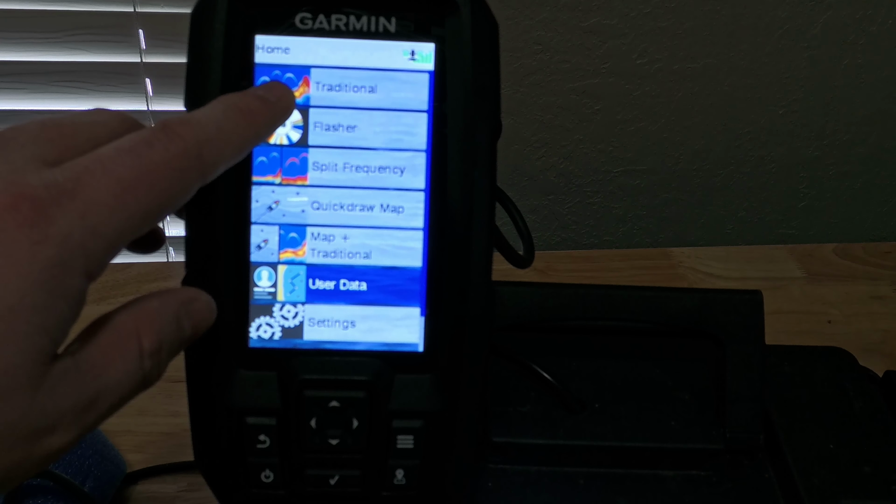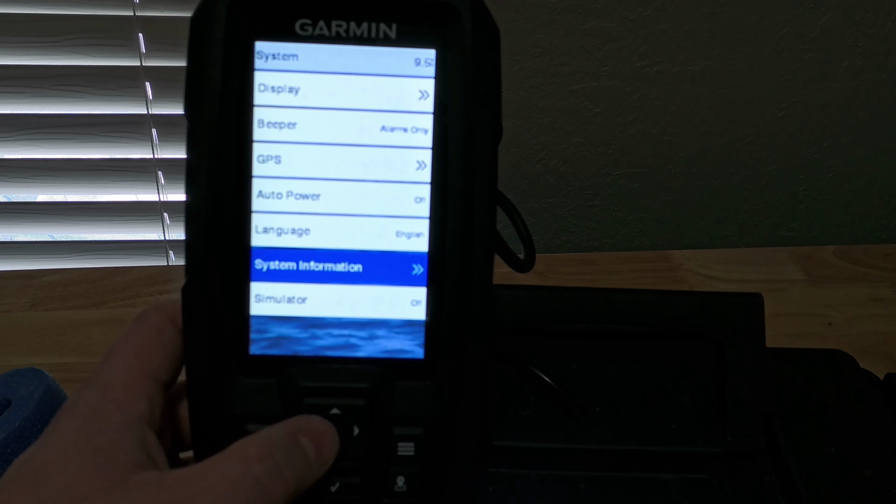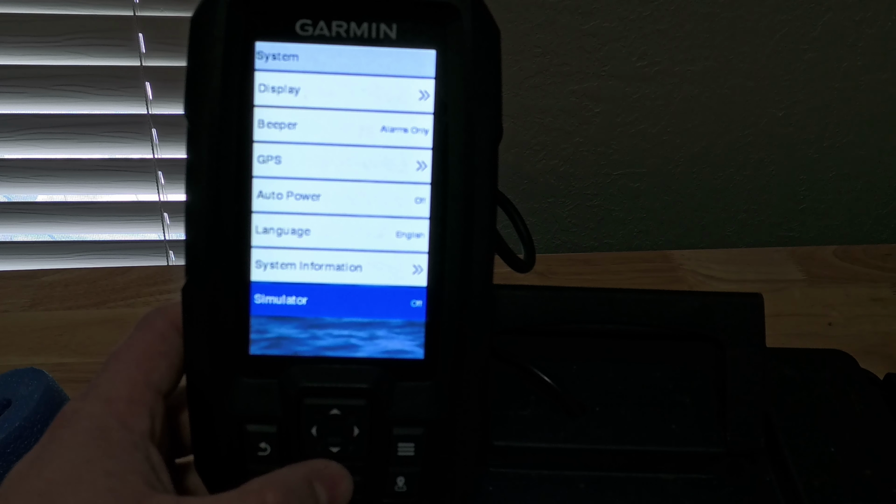Basic stuff like English language, change language to whatever language you'd like. There's a bunch of them. Reset the factory settings, stuff like that. Simulator, which is like your demo mode. Obviously you have that off right now.